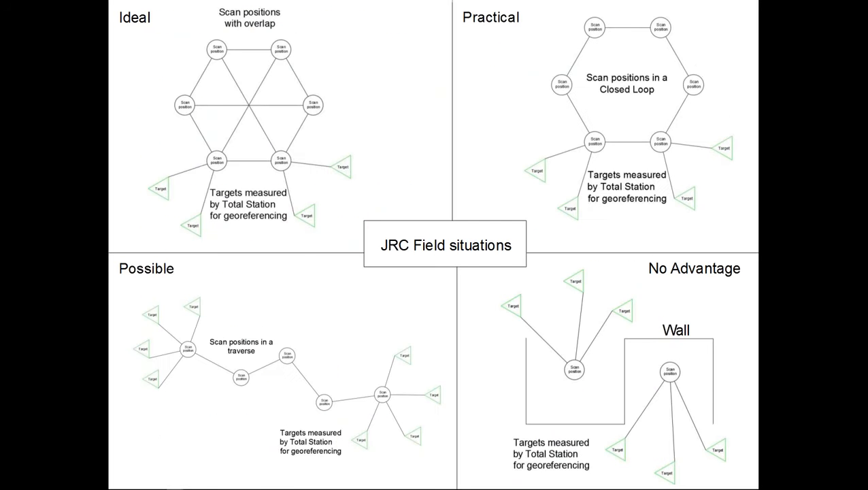And here we have the typical situations that we identify on site. The ideal situation, in the top left corner, is when scans have overlap, identified here in the small schematic with lines between the scan positions, which are the round circles. And they, let's say, like through magic, find automatically where they are located and they give a good result.